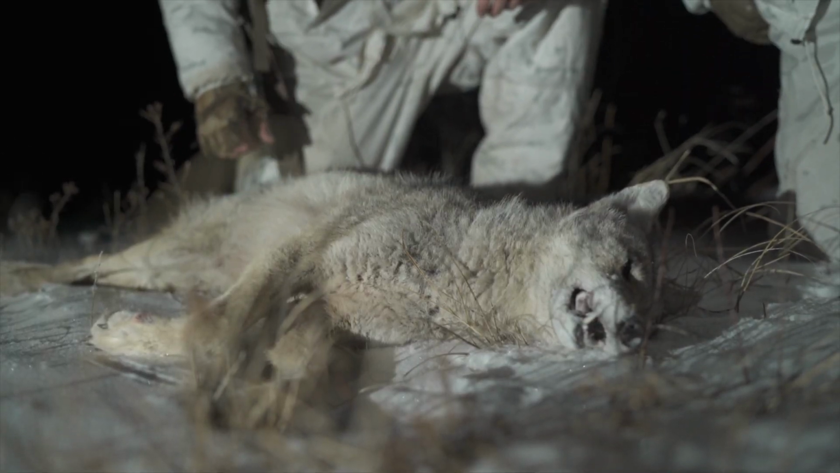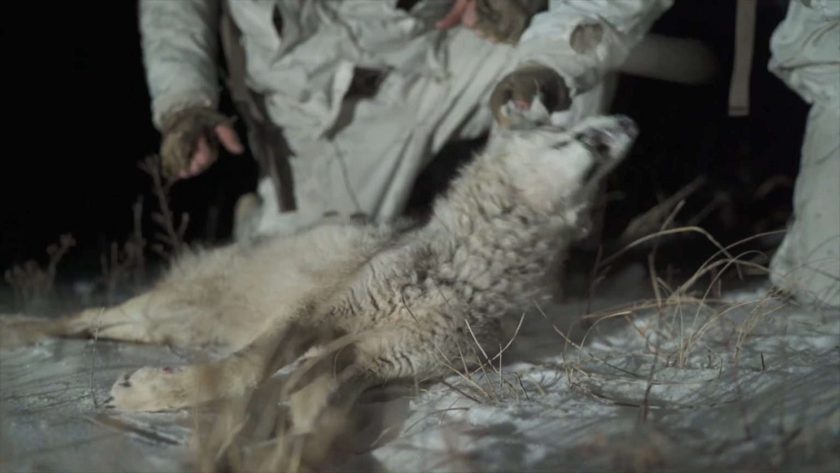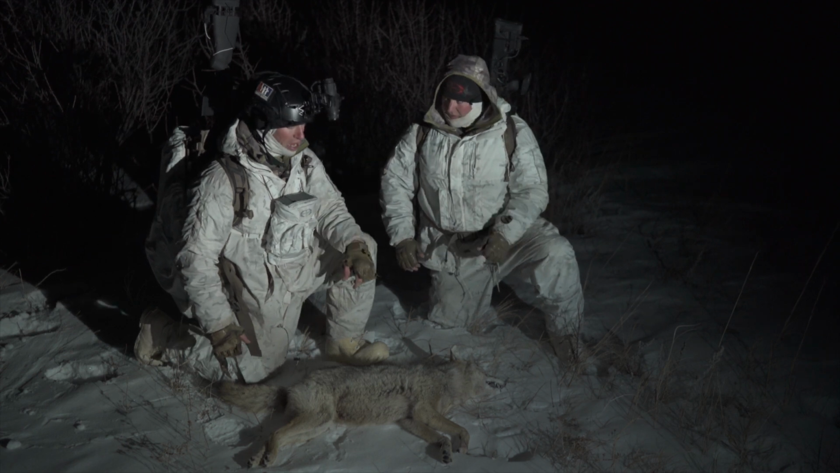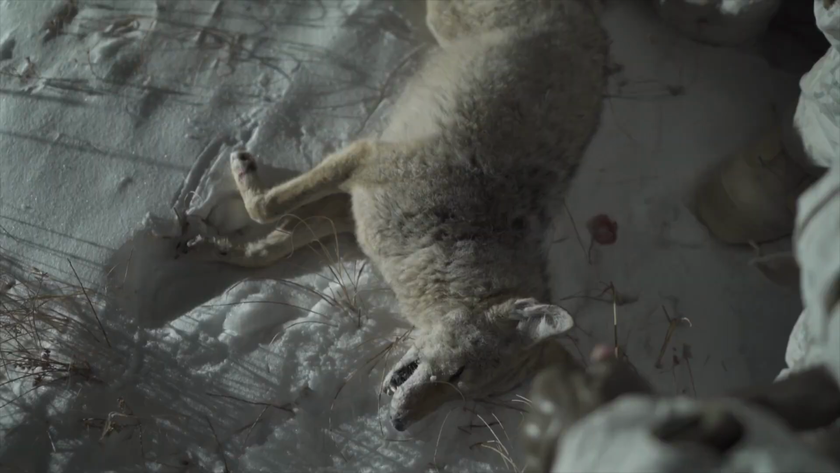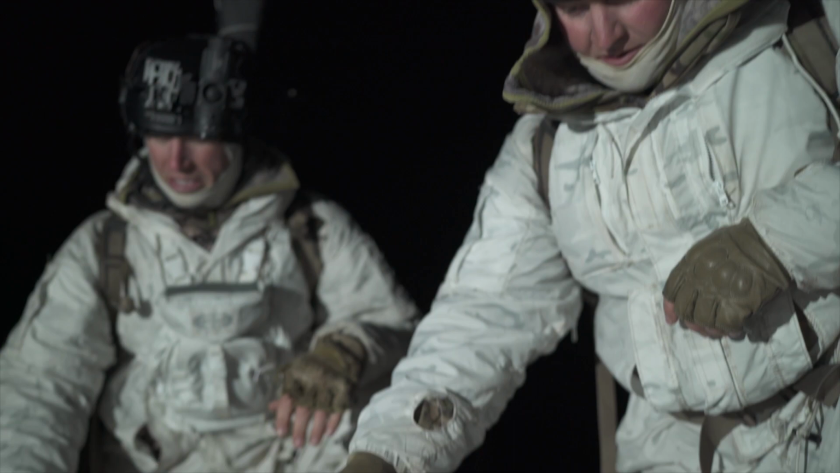A couple years old, probably 2, 3. Definitely not a pup. When we walked in here, I counted at least 6 different coyotes. Yeah, I think they're moving tonight. Big time. Let's get this one loaded up and get out of here and see if we can smash some more. Let's do it. Watching these guys do what they do was a true honor, and gave me knowledge to take back to Texas, and who knows, maybe even try down the road for myself.